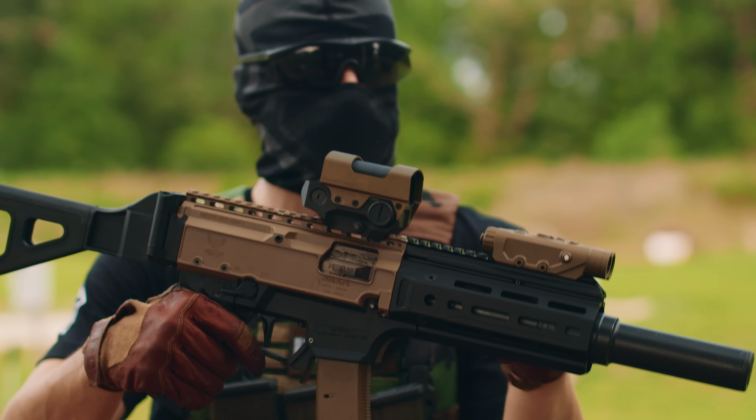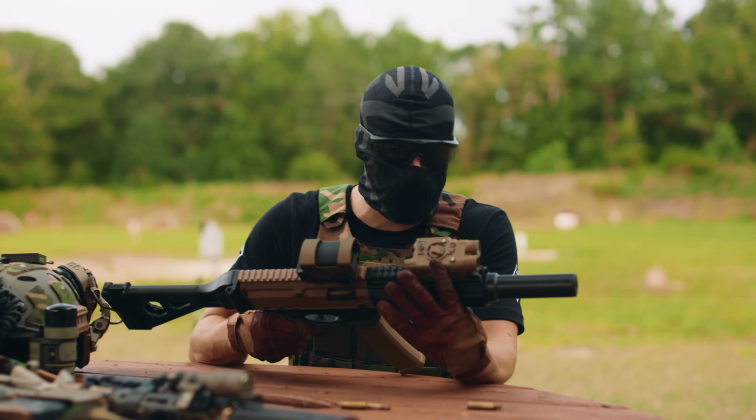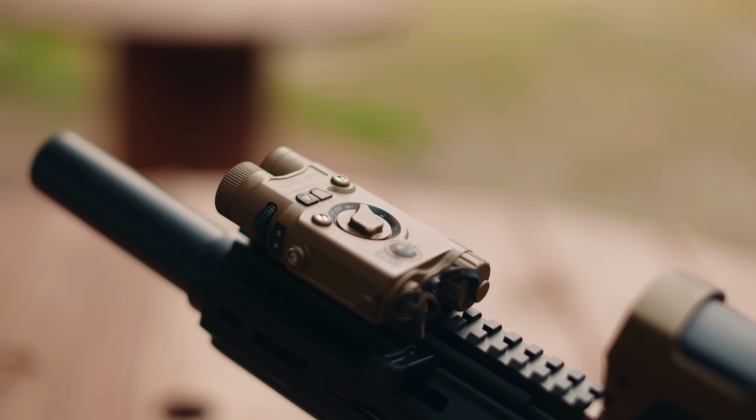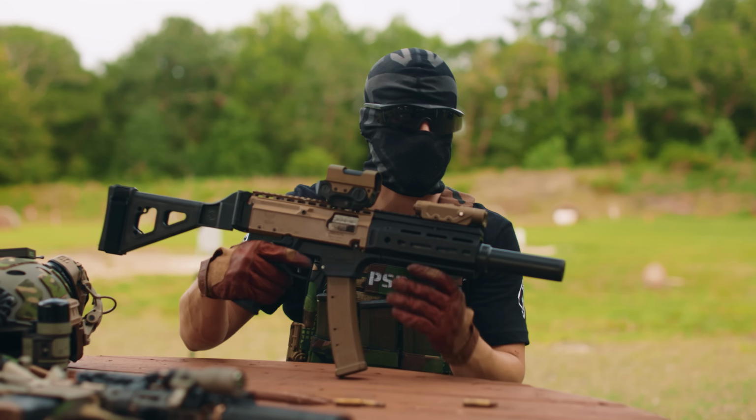We've also got their enhanced charging handle on here. And then the night vision device, we're going to be using the laser. We're going to be using the SMS laser HFXC. This thing is a great performer for the price. It's like a $250 laser, and I've had nothing but good things to say about it so far.